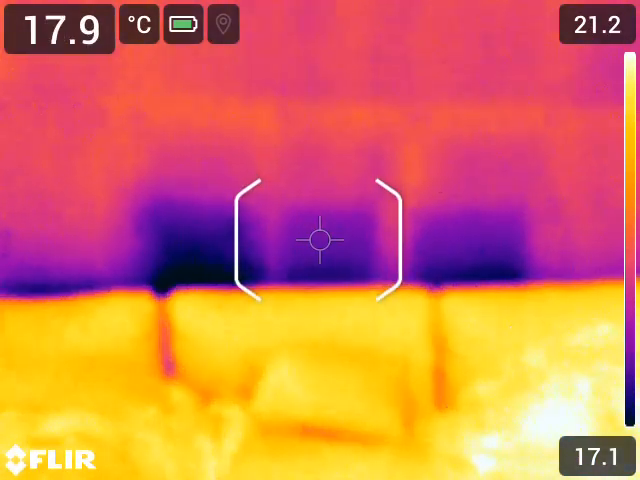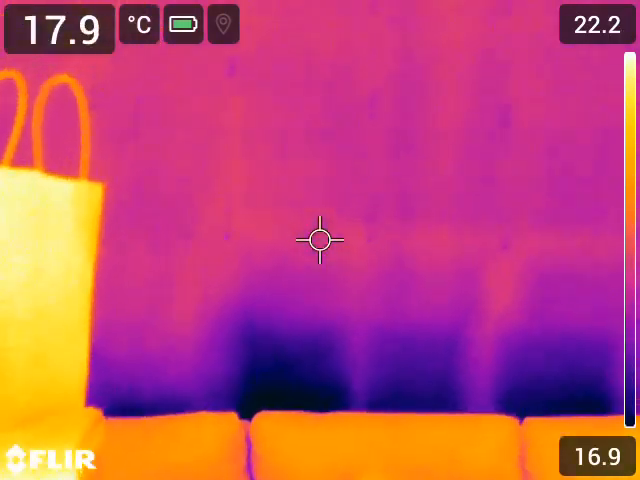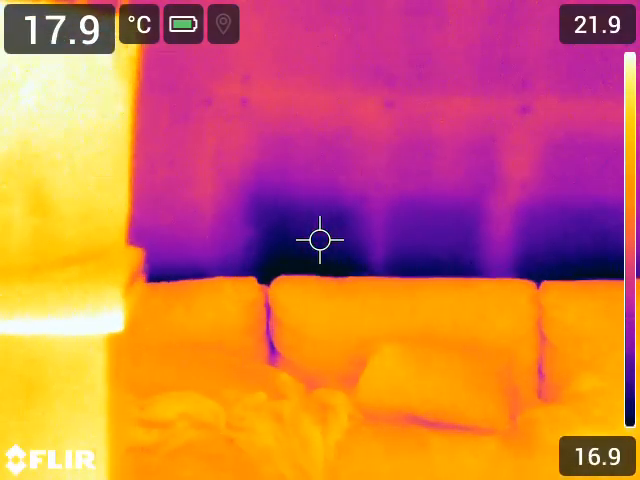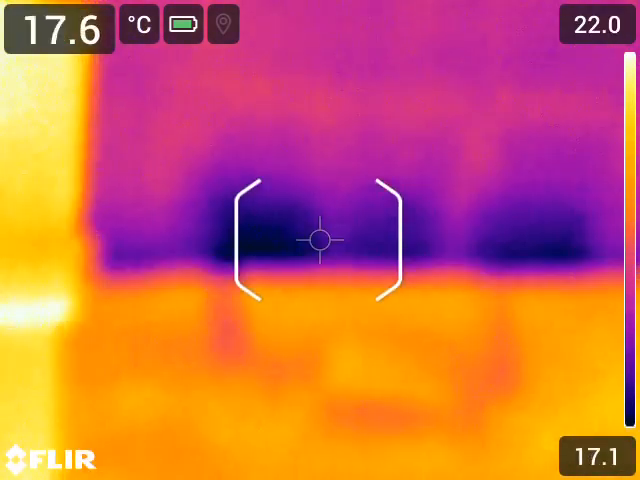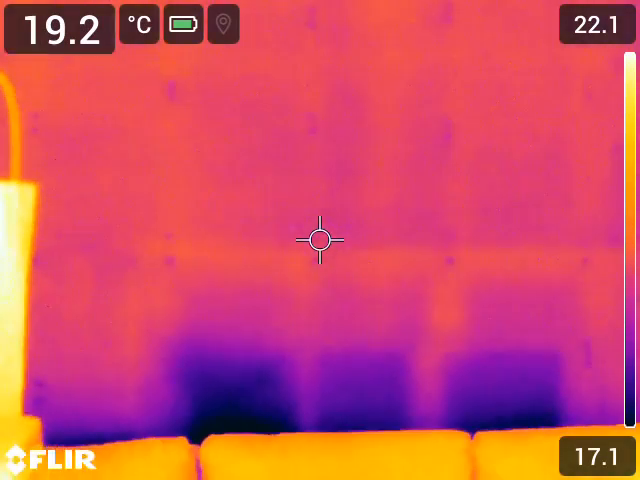These show up as the darker blue colors on the screen. You will also see that the operator switches the lenses in the video and narrows the field of view. Can you spot the drywall screws and studs?